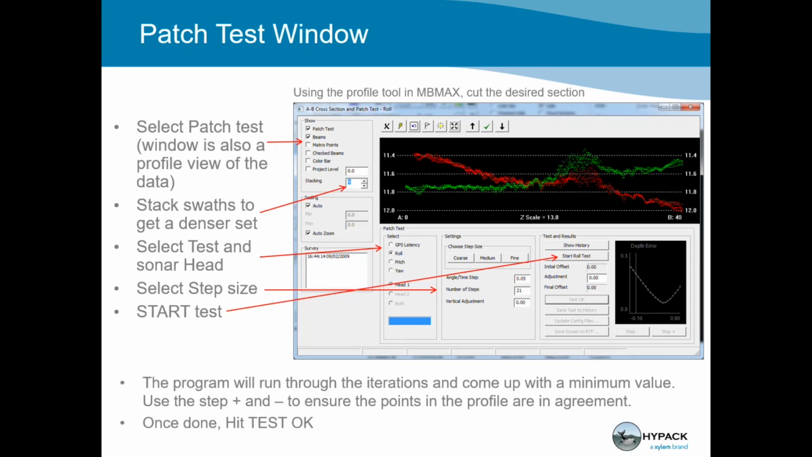So the multibeam and the inertial system, everything is mounted right in the head. So it's all in one place. In that case, it's kind of self-calibrating, and you wouldn't necessarily have to. You'd just be double checking by patch testing a second time.